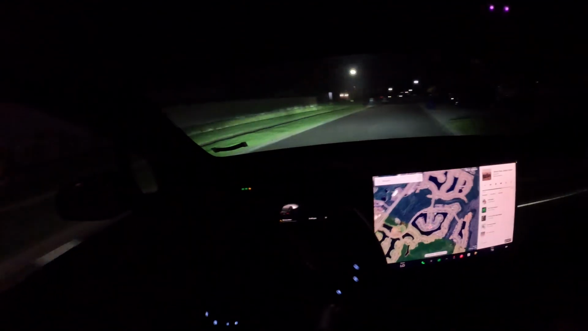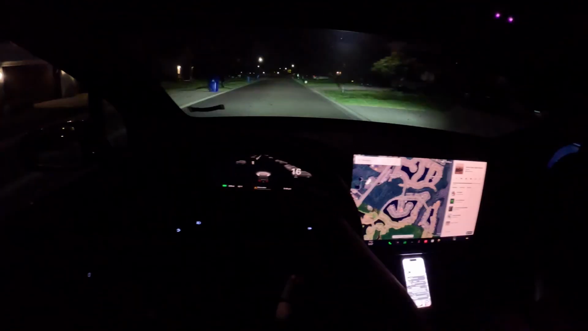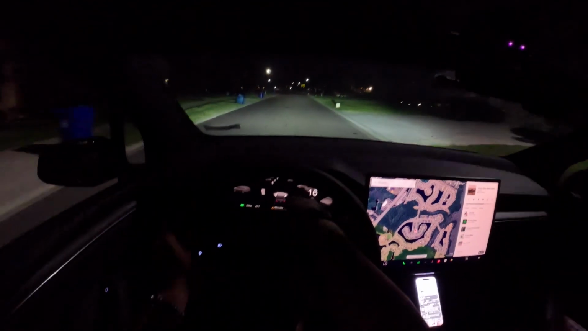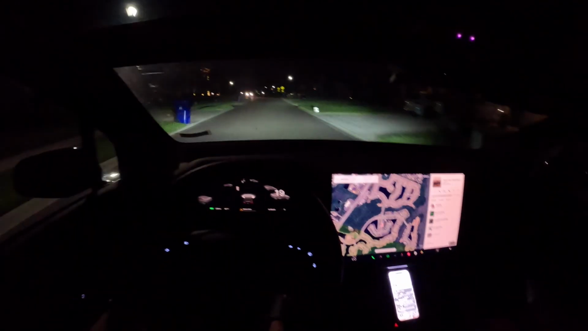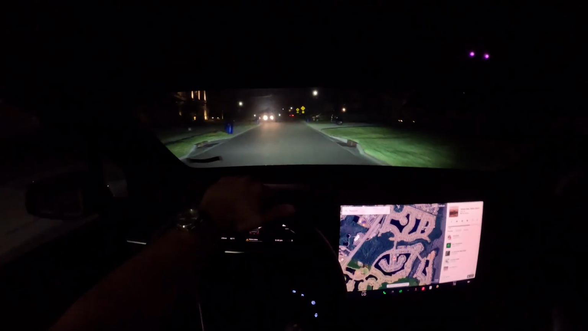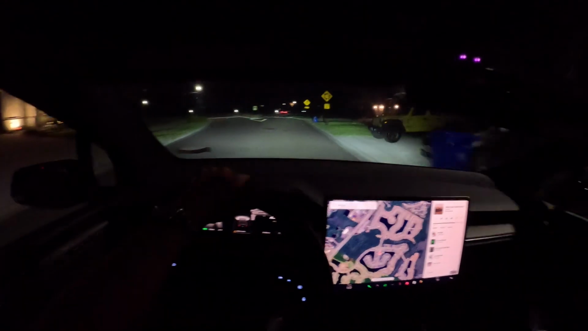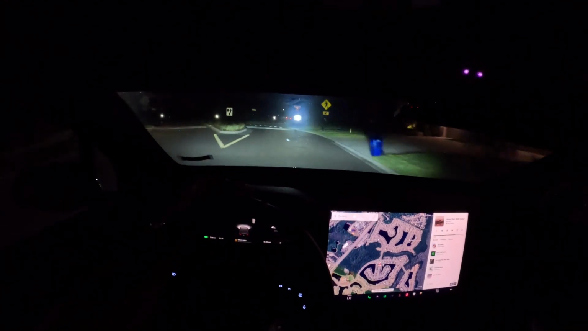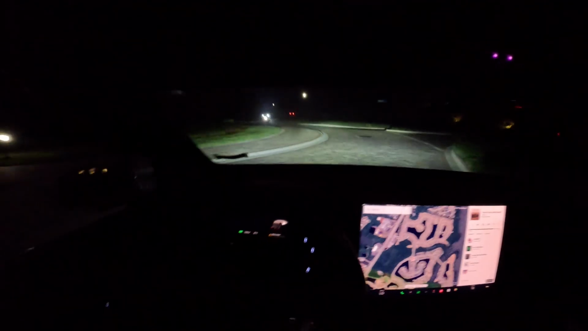You know what's really creepy about this car? You know how it shows you the trash can, the cars and all that other stuff? Well, it shows you a person walking and there's no one there. So it's like a ghost. I just saw one. You saw an actual person? No, on the Tesla screen. Yeah, that's kind of creepy. Not going to lie.